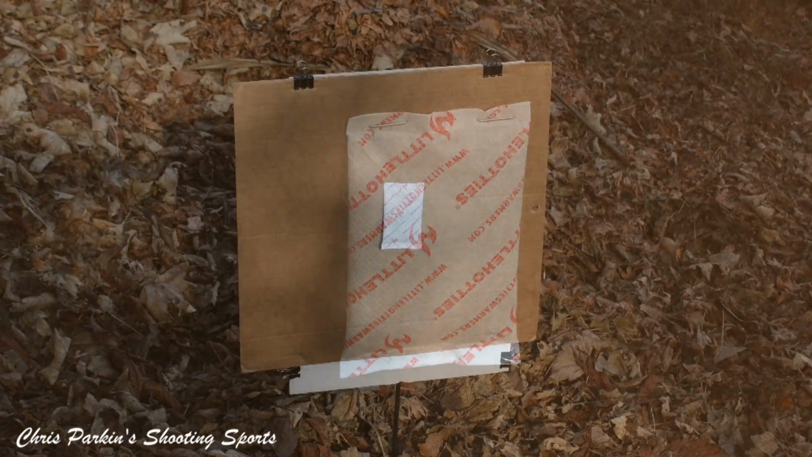Personally, I think the easiest way to zero any thermal rifle scope is to use a disposable heat pack, shake it into use, get it warmed up and staple it onto a cardboard backer so it's easy to both aim and see bullet impact points, and you're not making any guesses, wasting any ammunition.